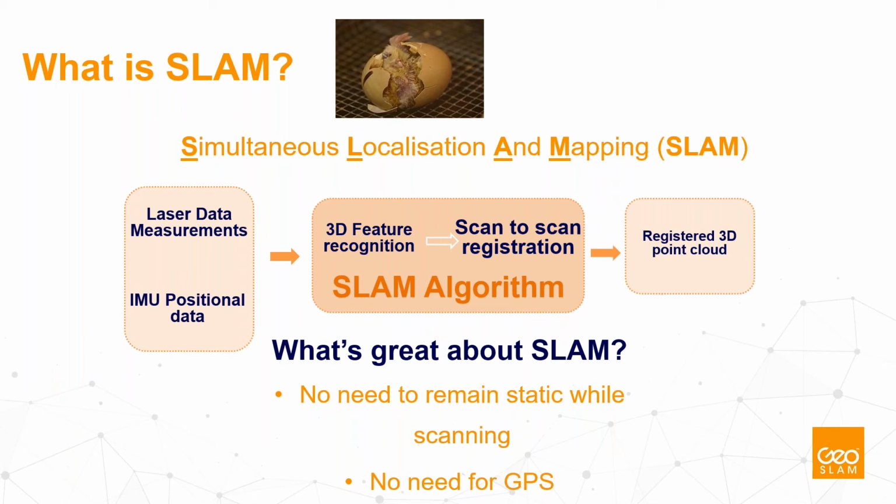How we do it is by combining the laser data measurements done by a handheld LIDAR, and this device also carries an inertial system, an IMU, taking care of the positional data. These data together are processed in a SLAM algorithm.